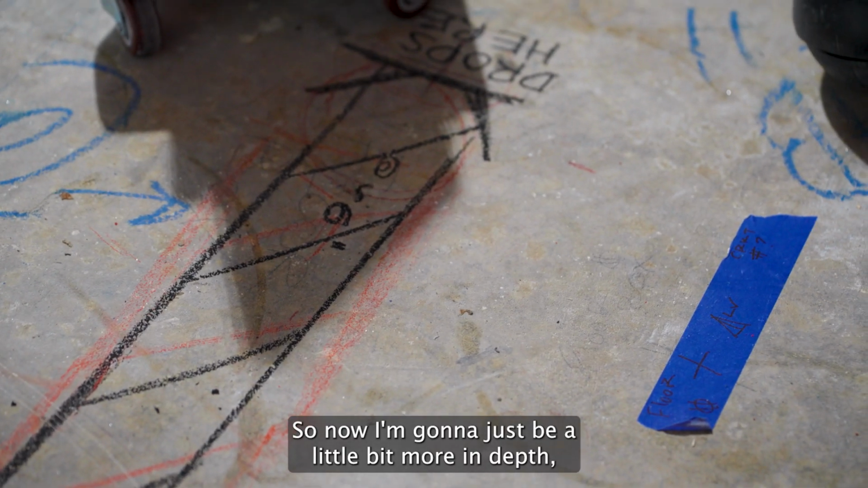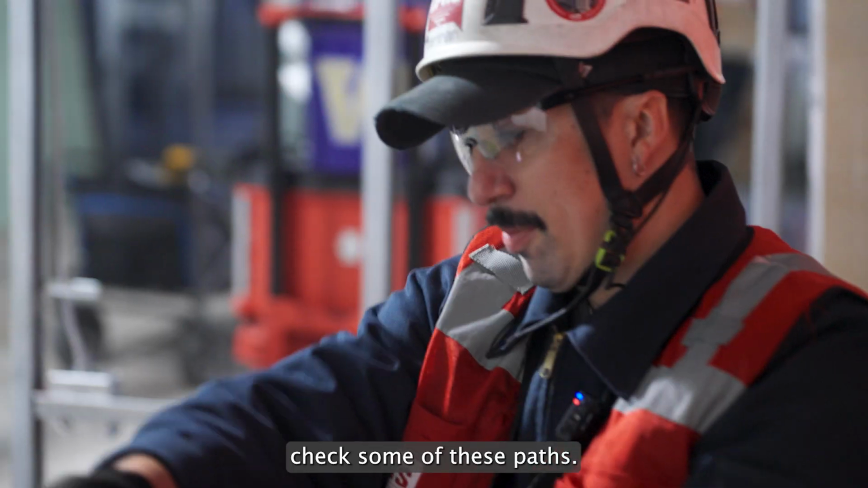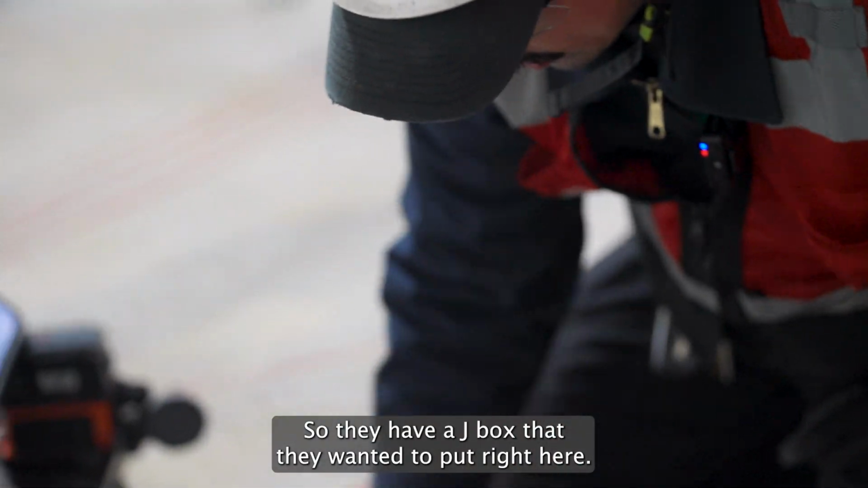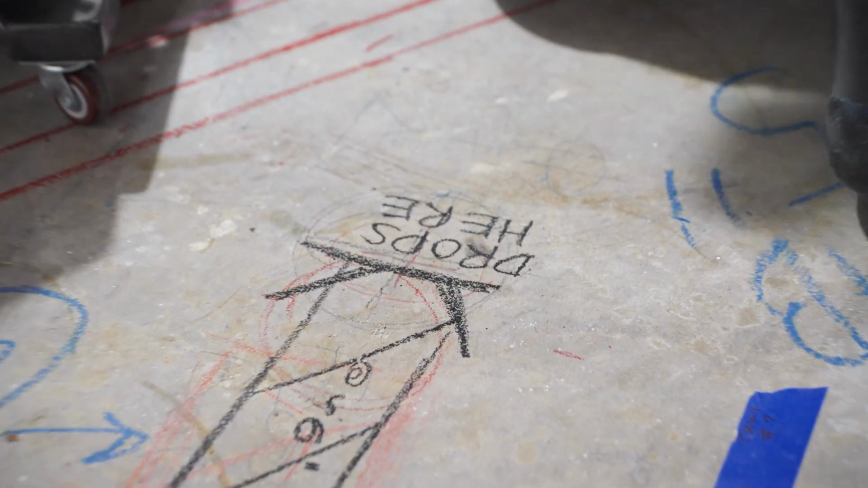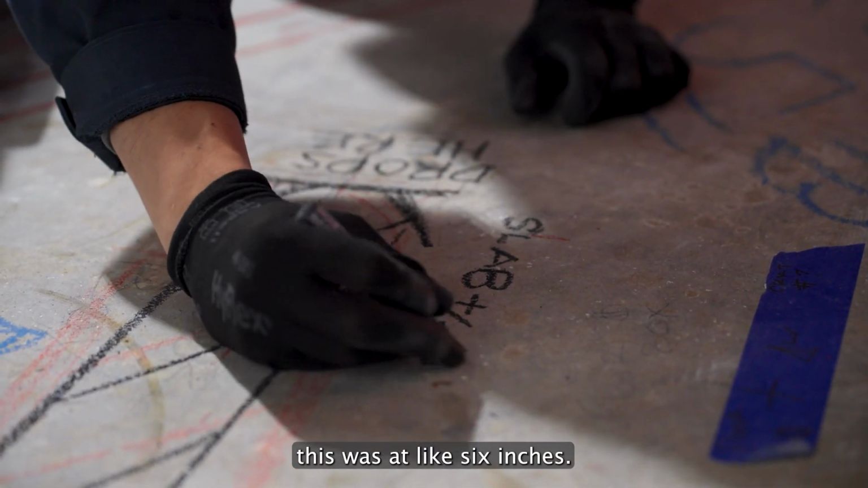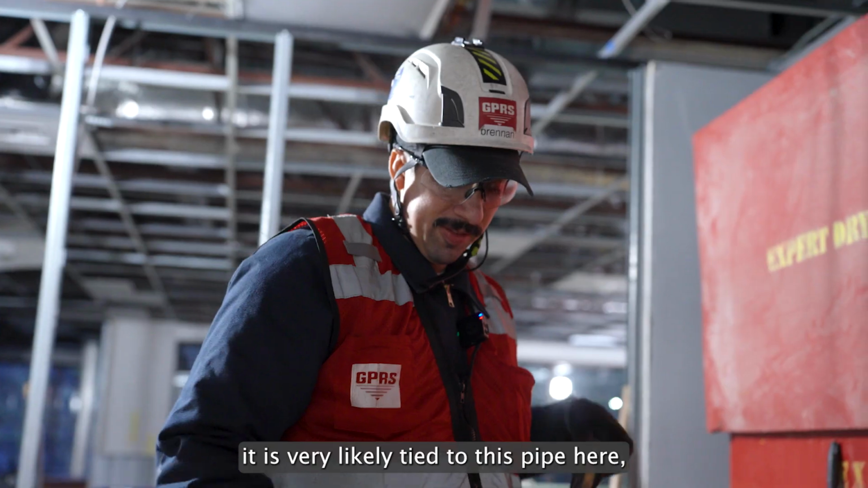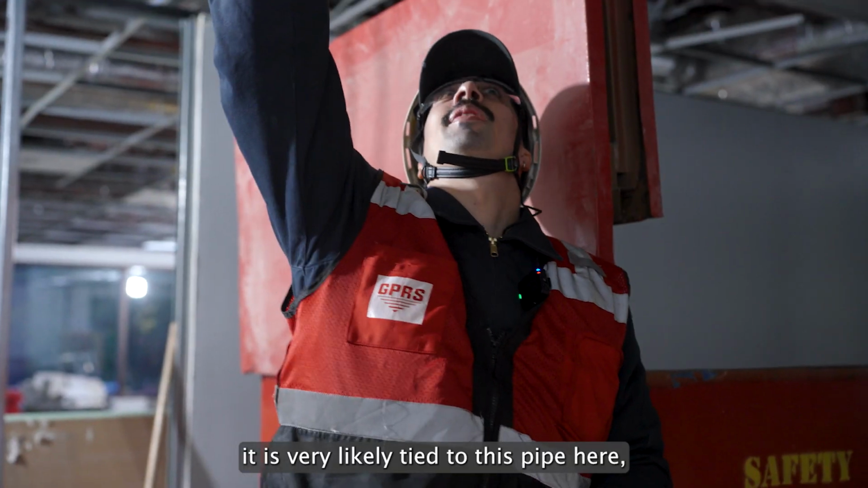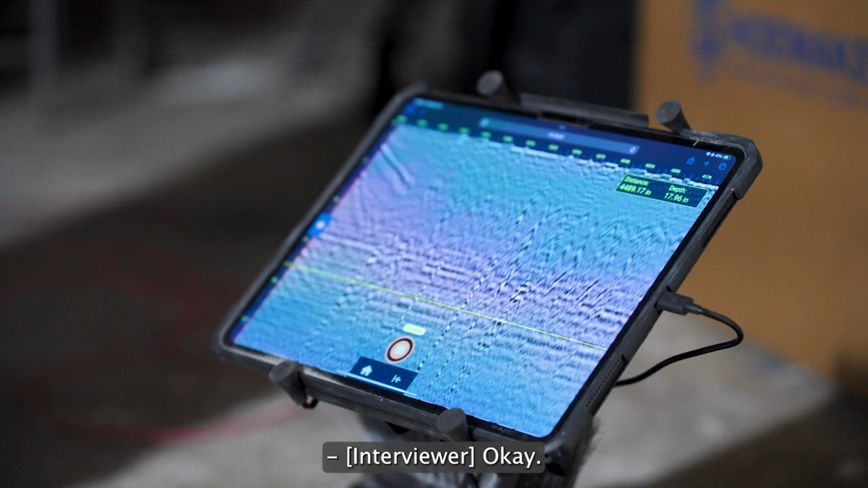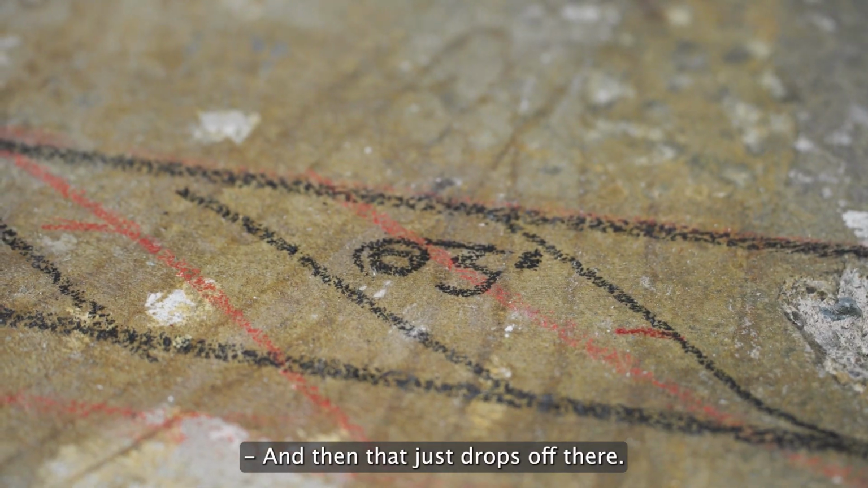So now I'm gonna just be a little bit more in depth, double check some of these markings, check some of these paths. They have a J box that they wanted to put right here. Depending on how deep they go, they still might be able to. This was at like 6 inches. This item that we've got marked here is very likely tied to this pipe here, just based on where that chase lines up. It's sloping the slab, starts at 3 inches, ends up at 6, and then it just drops off there.